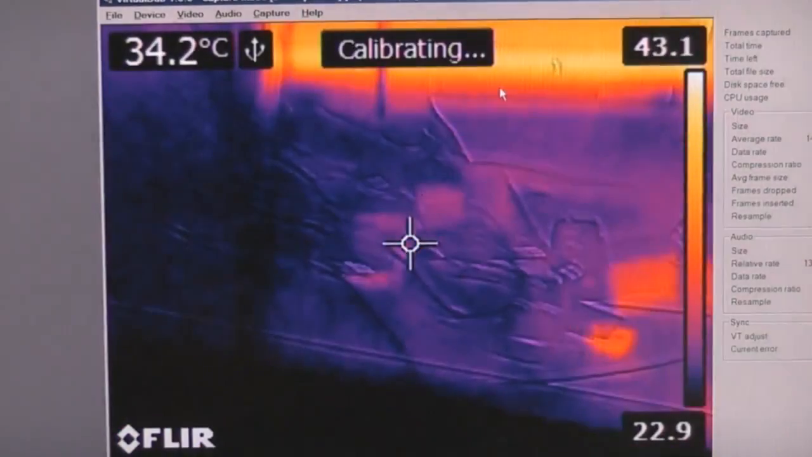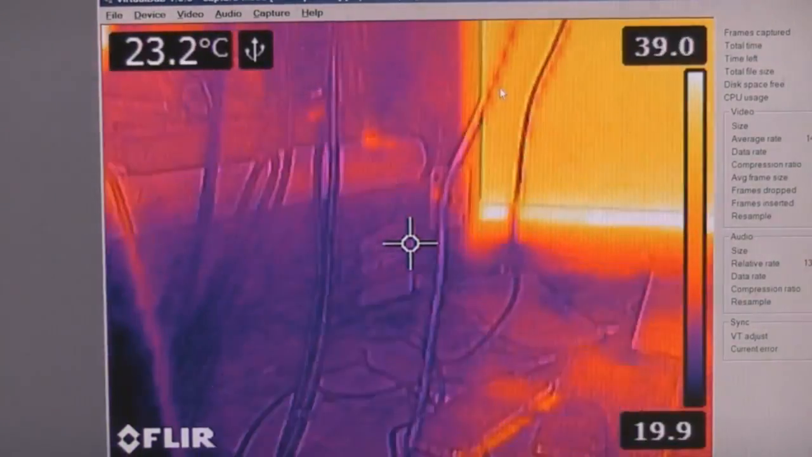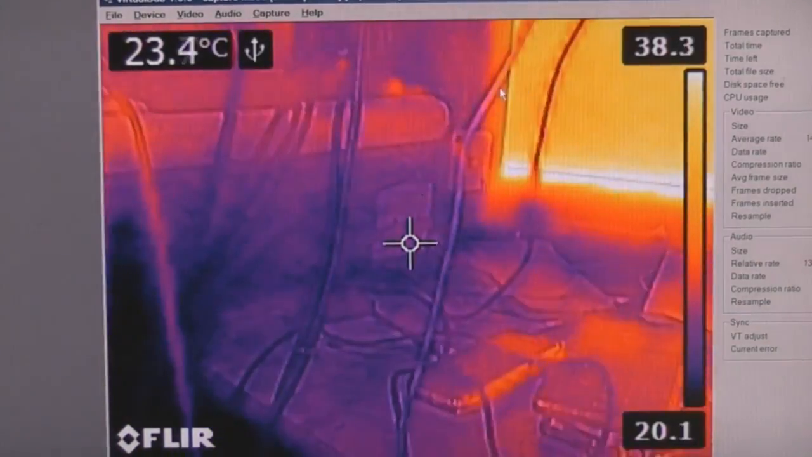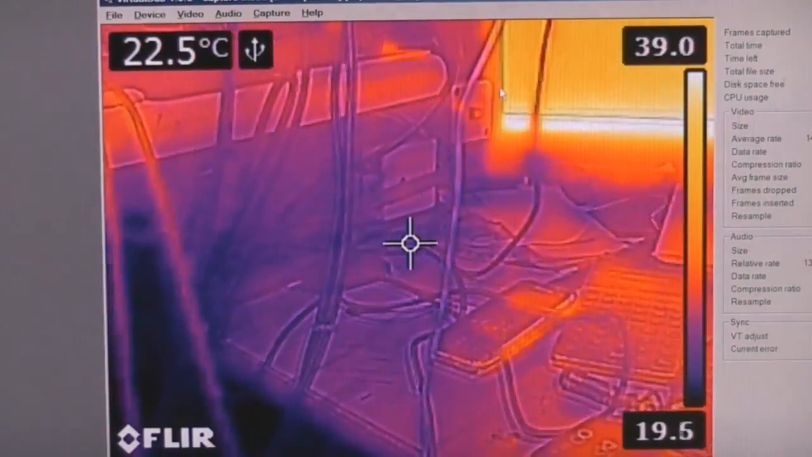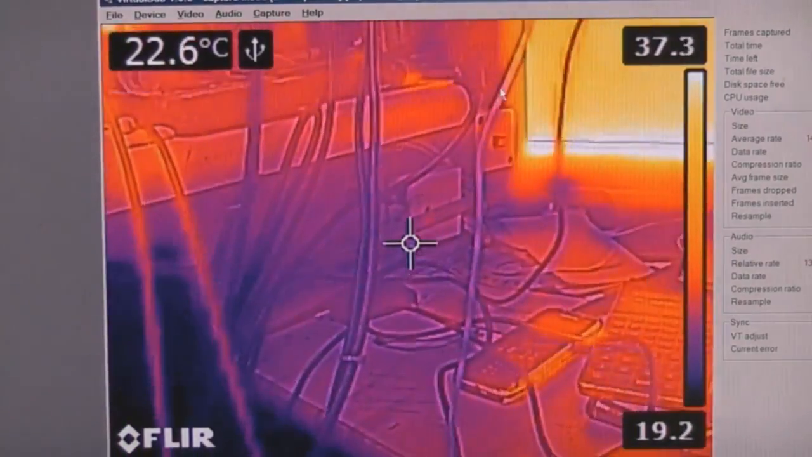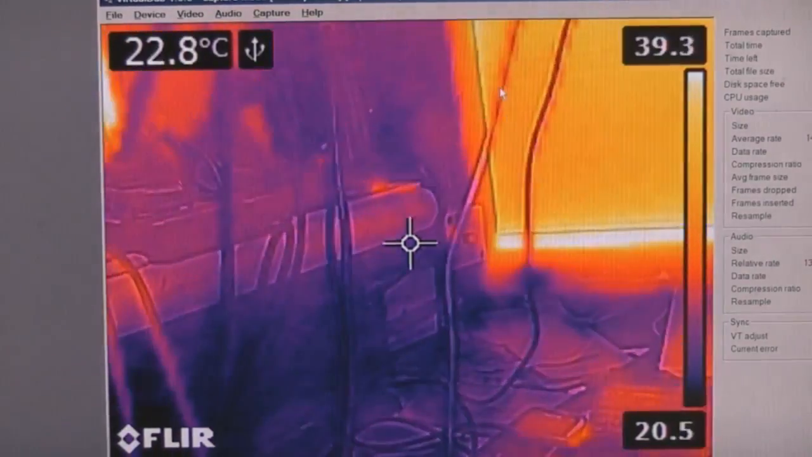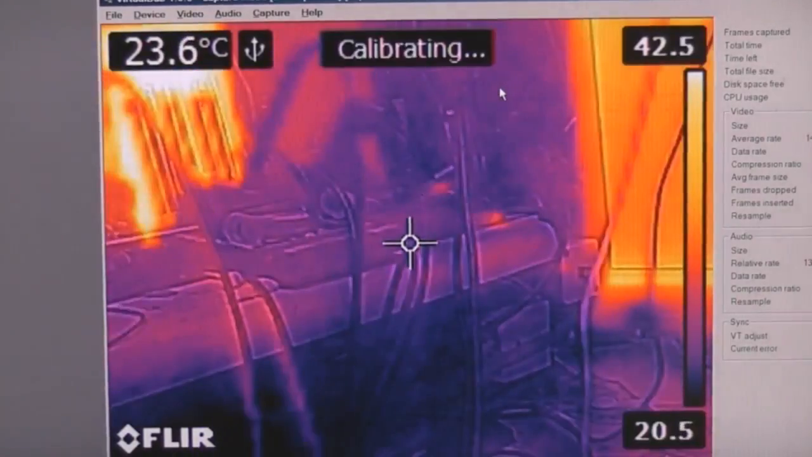Right, let's take a look at some actual images. I'm running this through the PC just live rather than trying to actually record the video, because I was having lots of issues with syncing audio and frame rates and so on, so this is just easier. The display might be a little bit less responsive than on the actual unit just because of the USB latencies, but it should give you a fair idea of the actual resolution.